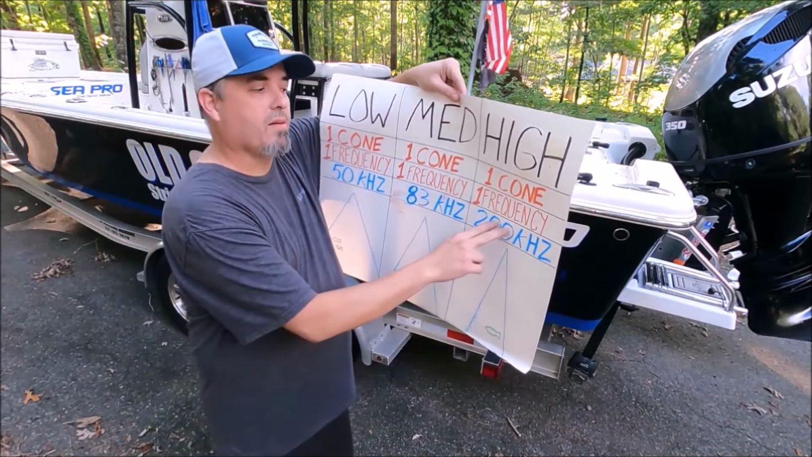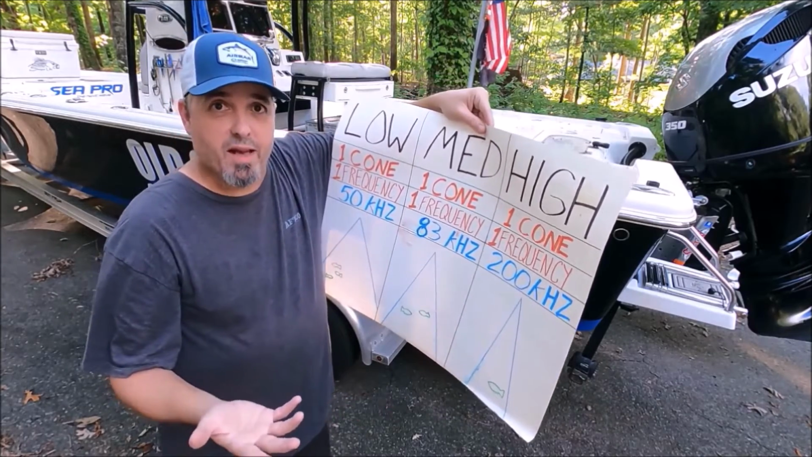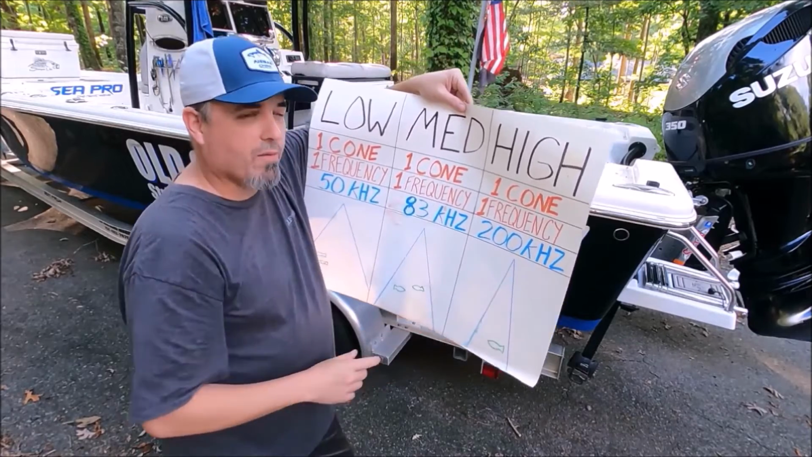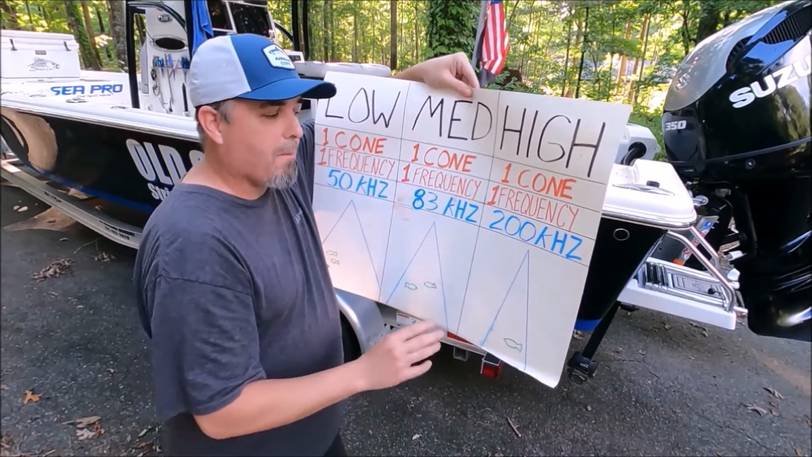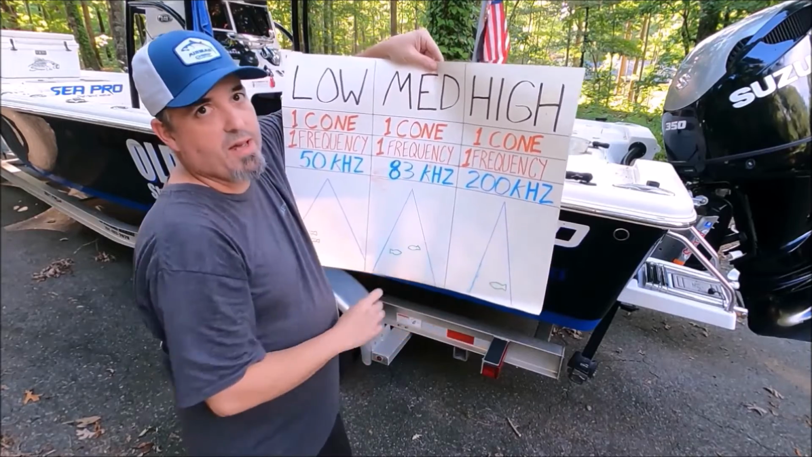It doesn't mean that this frequency makes it a narrow cone. It just means they both exist together, okay? So with high or 200 kilohertz, you're going to have more of a narrow cone usually. This means you have very good detail on the bottom. It picks up every little bump. But you have a very narrow cone, so you're not going to find suspended fish as easily.